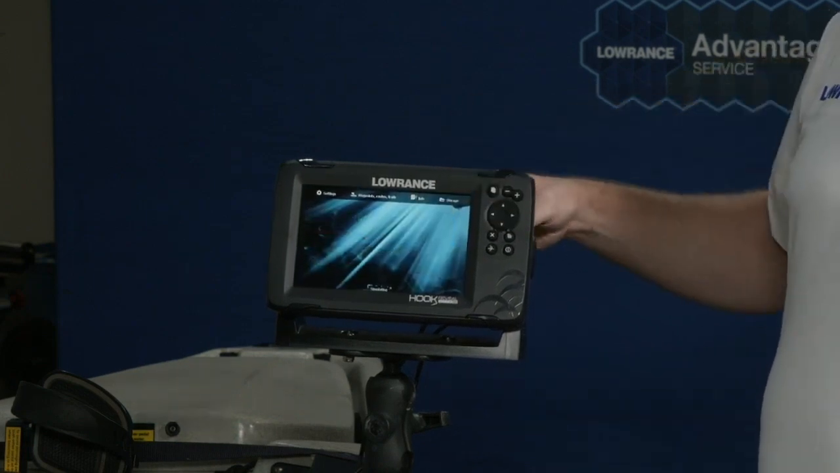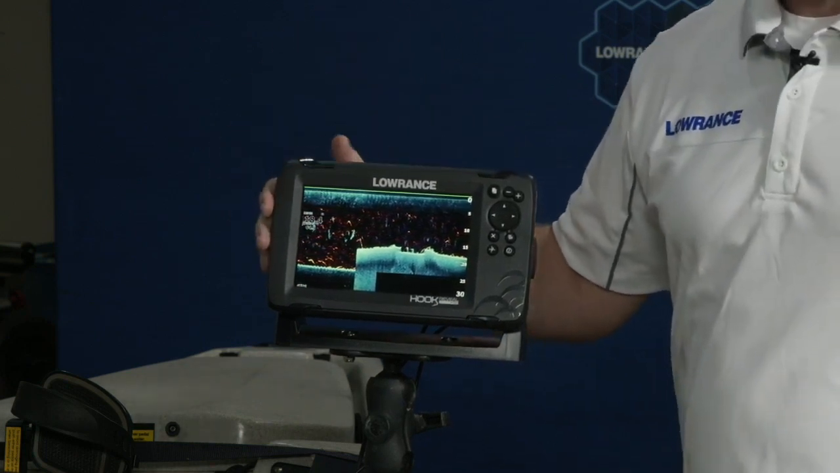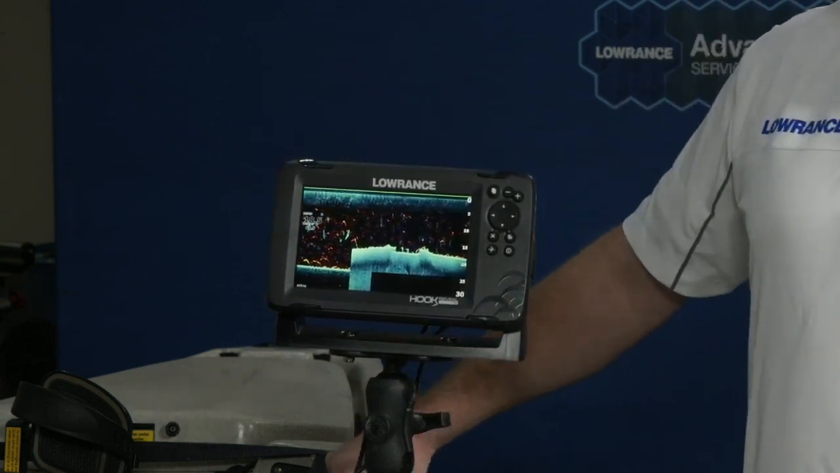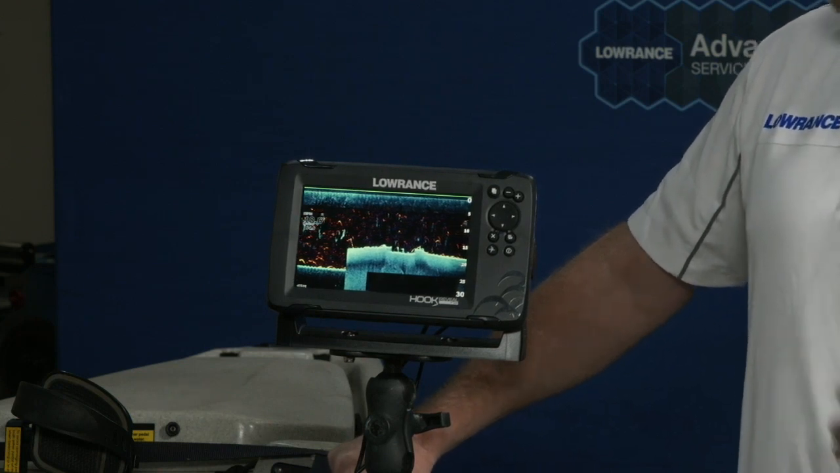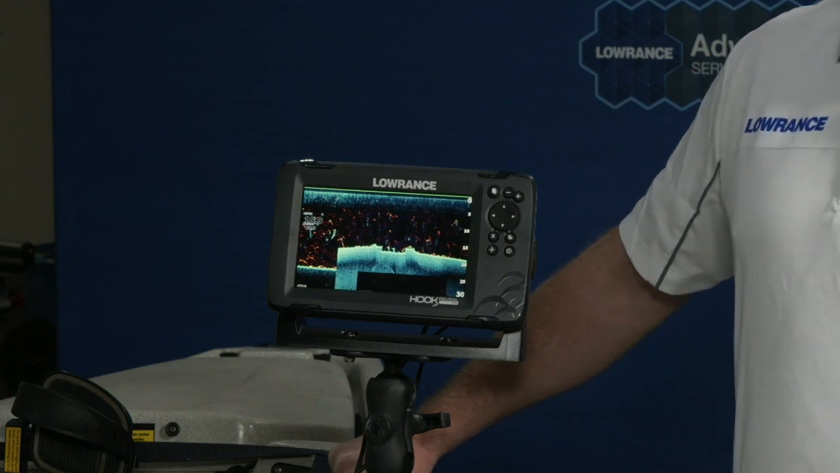FishReveal, it's such a powerful feature. We've had it in the Elite series before, we've had it in the HDS series before, but we've never actually been able to run it in the low-end series. So with this feature, it's so powerful in our view that we actually named the product after it, FishReveal and Hook Reveal.